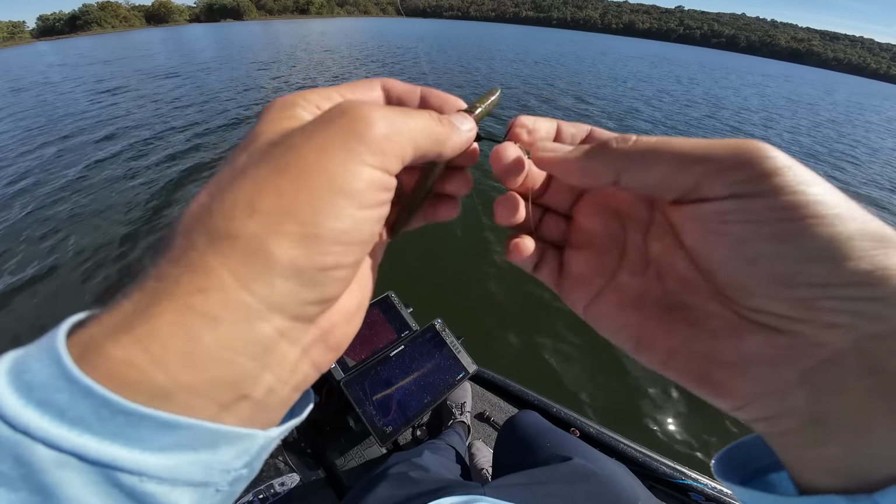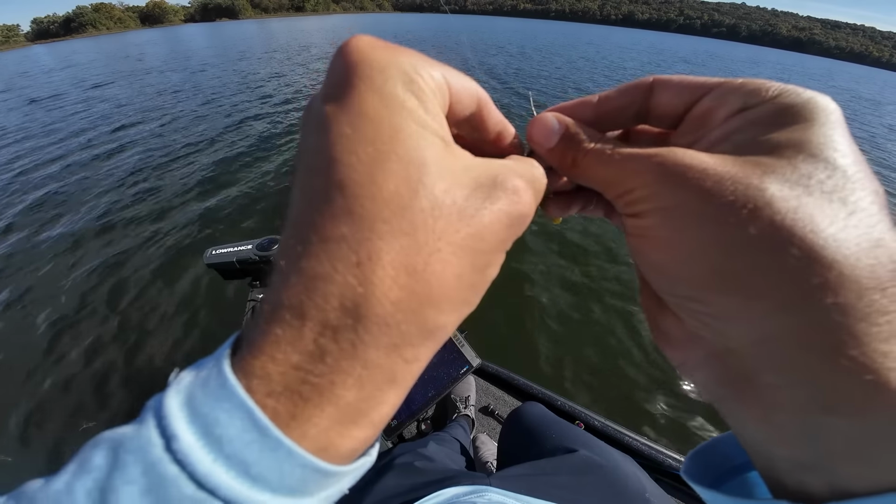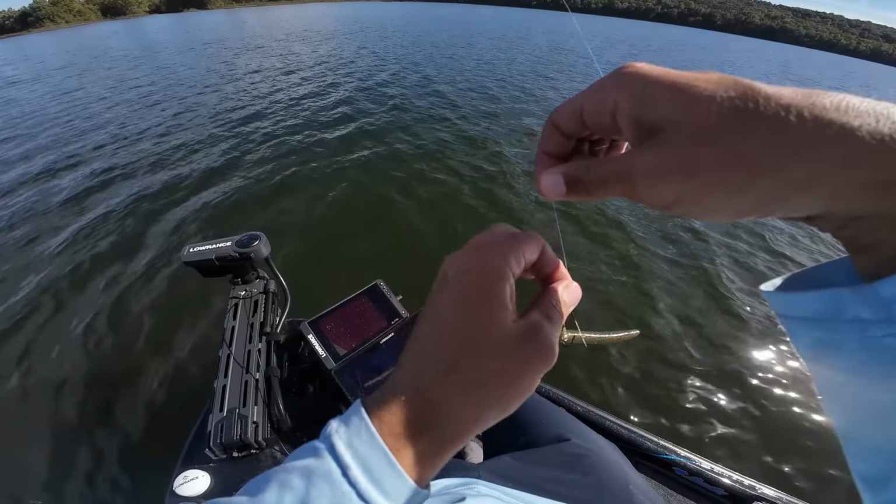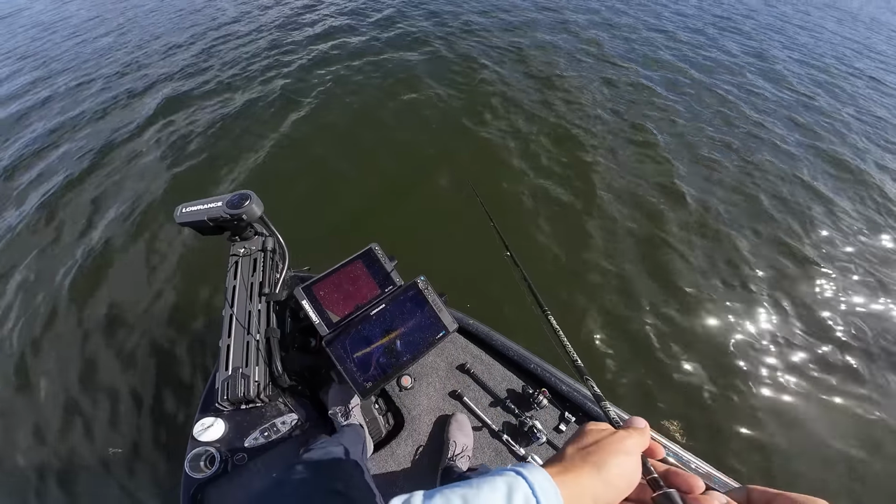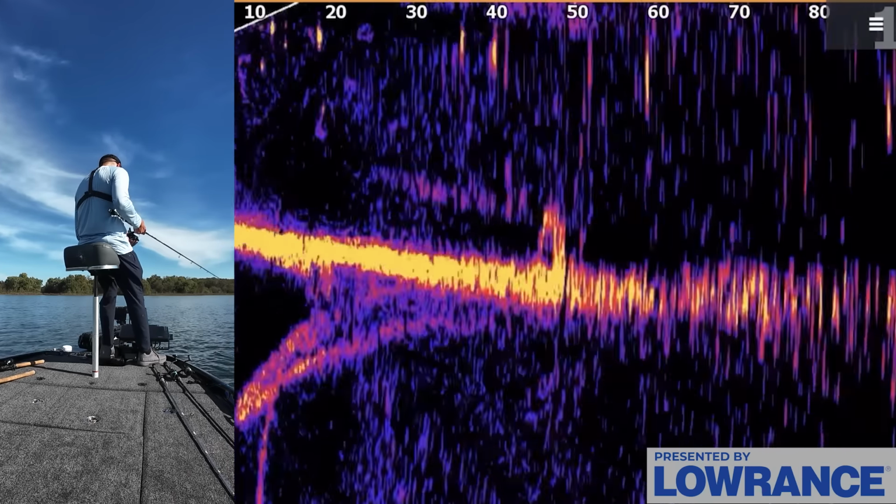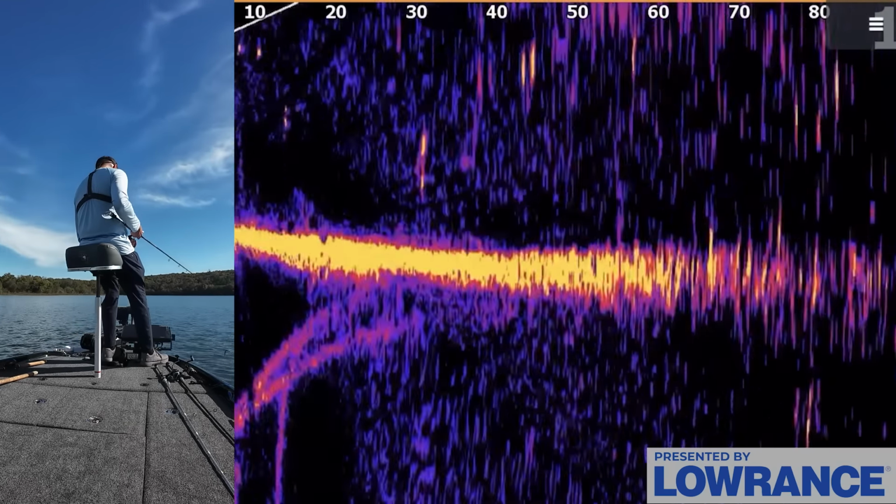The Senkos are a little bit softer, so just like a regular wacky rig, you're going to lose more Senkos than you will with other baits. If you go to a bait that's a little bit stiffer, you're probably better off with the weedless wacky in terms of just not losing as many worms.